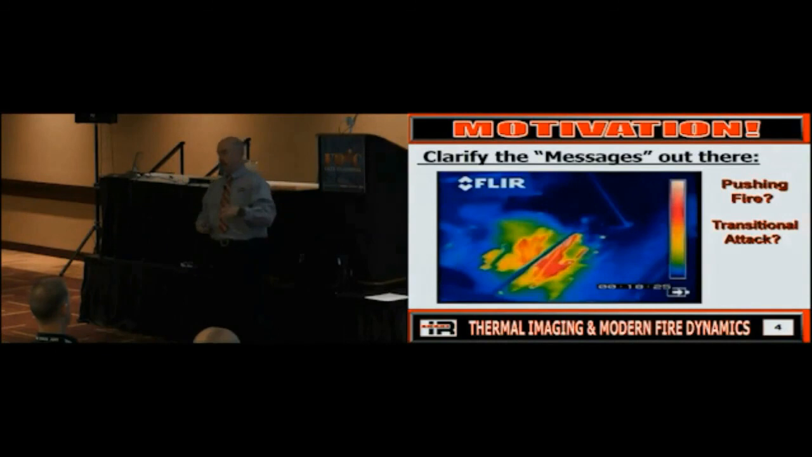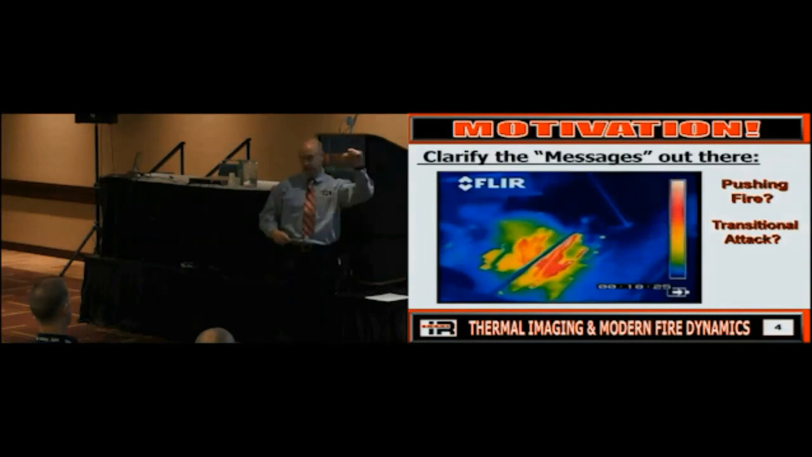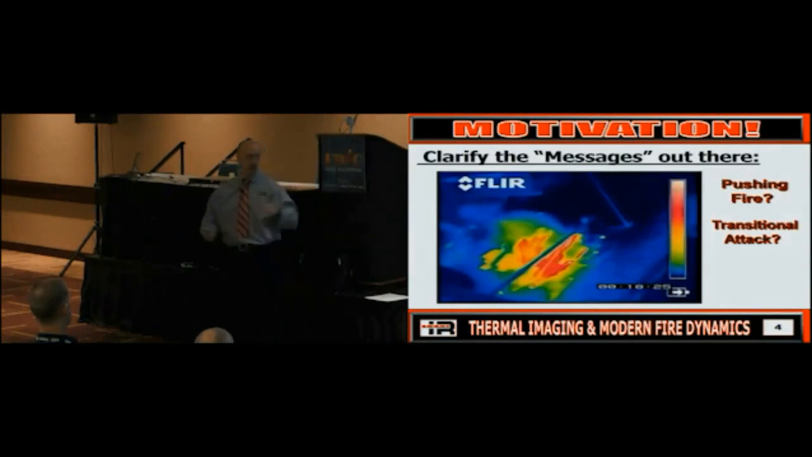So you go back to your department, and you can either decide, yes, we're going to latch onto this and use it, make sure we understand it 100%. No sound bites here. We've got to get into it, make sure we thoroughly understand it, and then we'll go from there. Thermal imager effectiveness. Once again, that's why we're here.